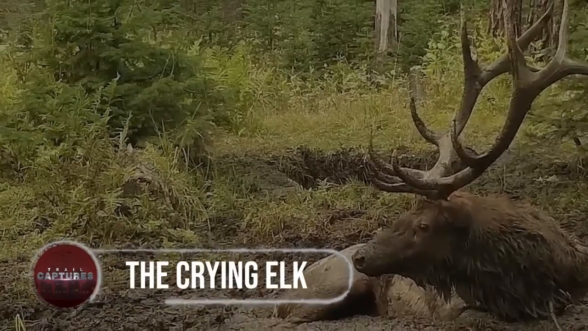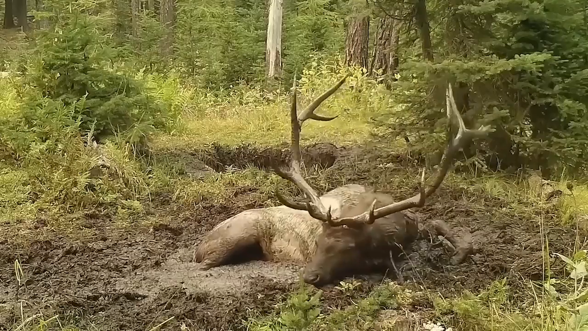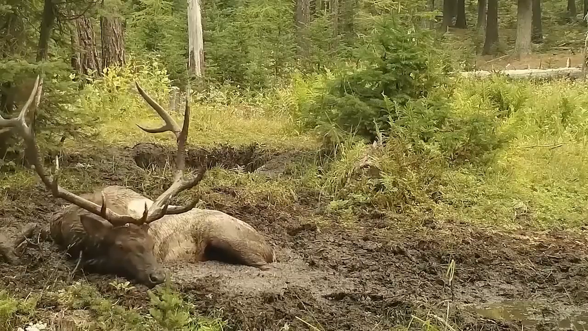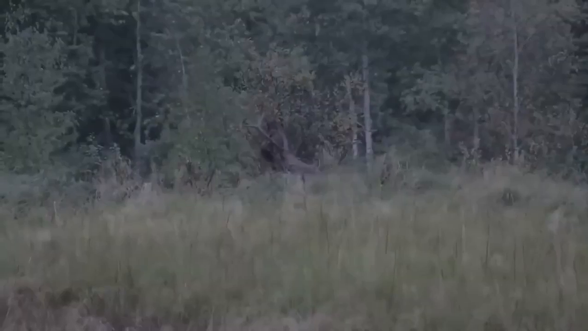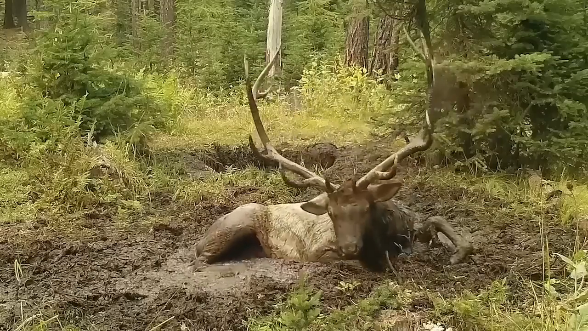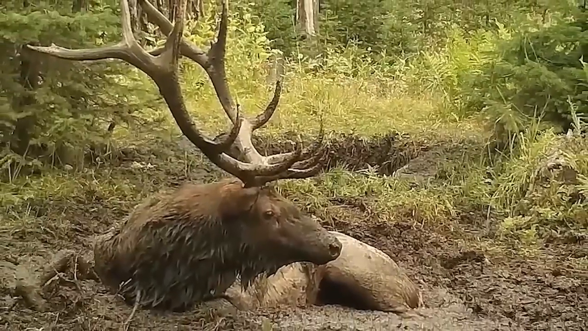The crying elk. Caught in an unusual predicament, a trail cam captured a magnificent 6-pointed bull elk stuck in a muddy wallow. The majestic Oregon bull struggled relentlessly to free itself from the quagmire, but its efforts proved futile.